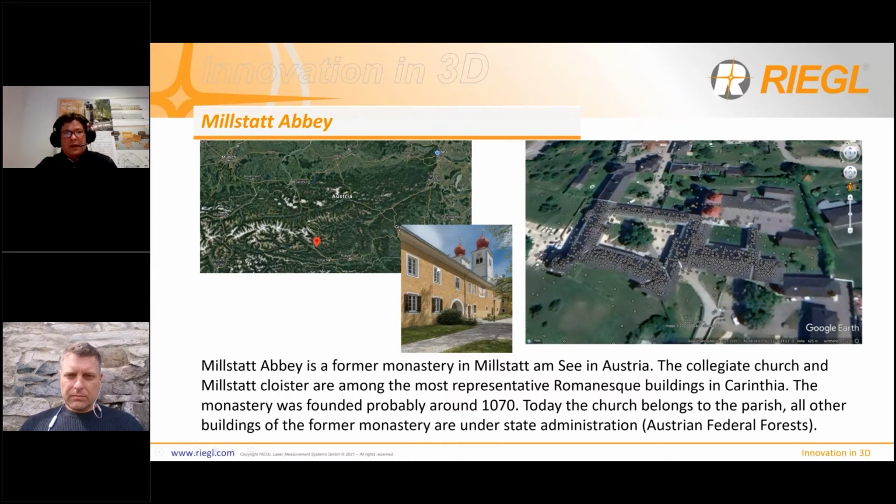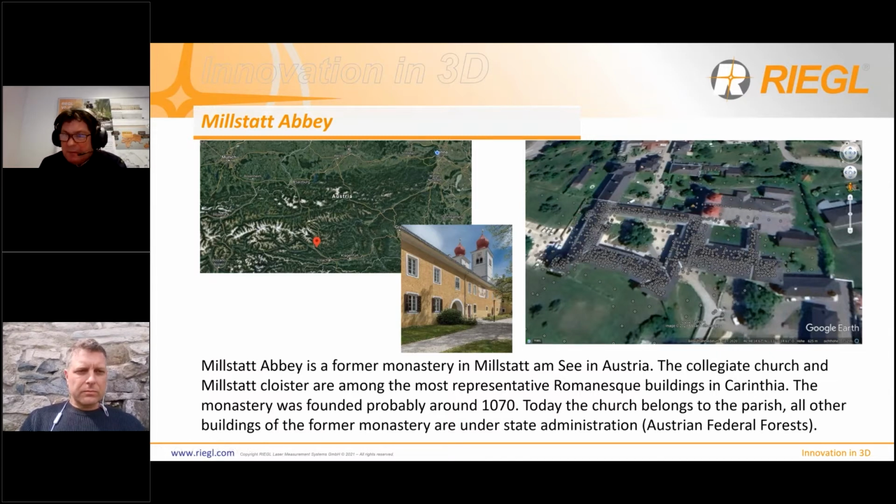Millstatt Abbey is a former monastery in Millstatt am See in Austria, and EKG Baukultur got the contract to scan. What you can see on the left side is where it's located in Austria, on the right side, I hope you can see the details. Every single spot is a laser scan. So there are so many dots on the top view.